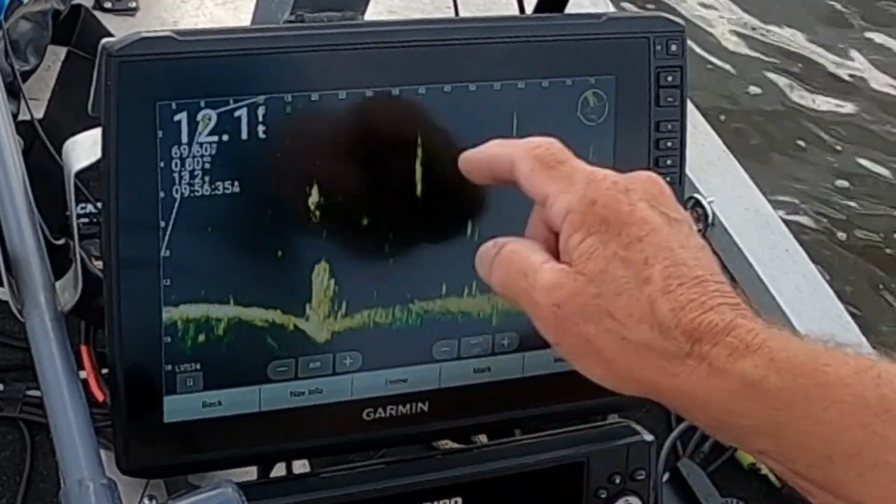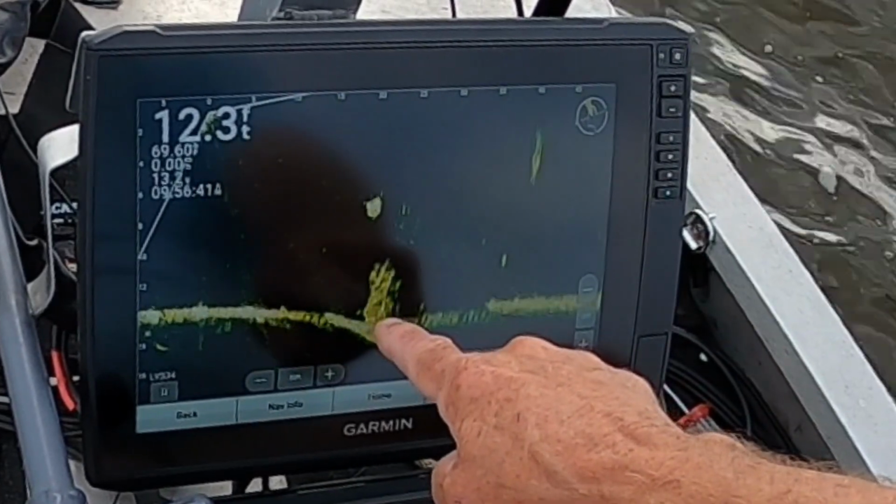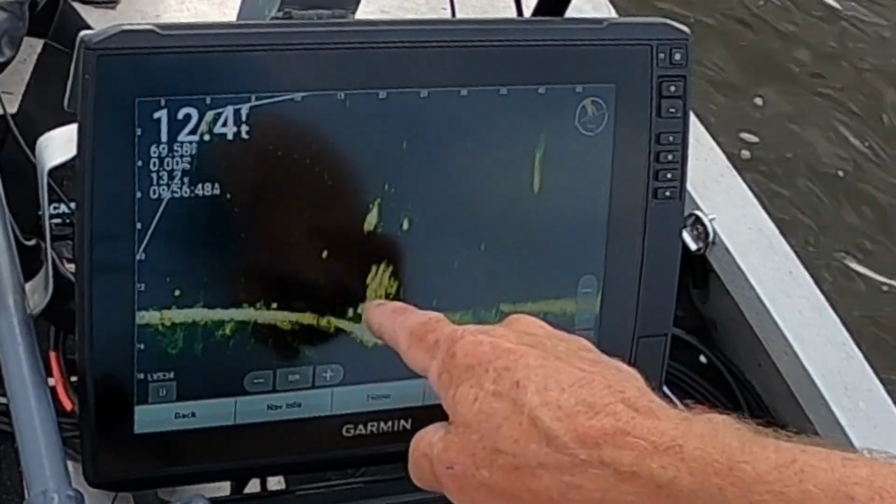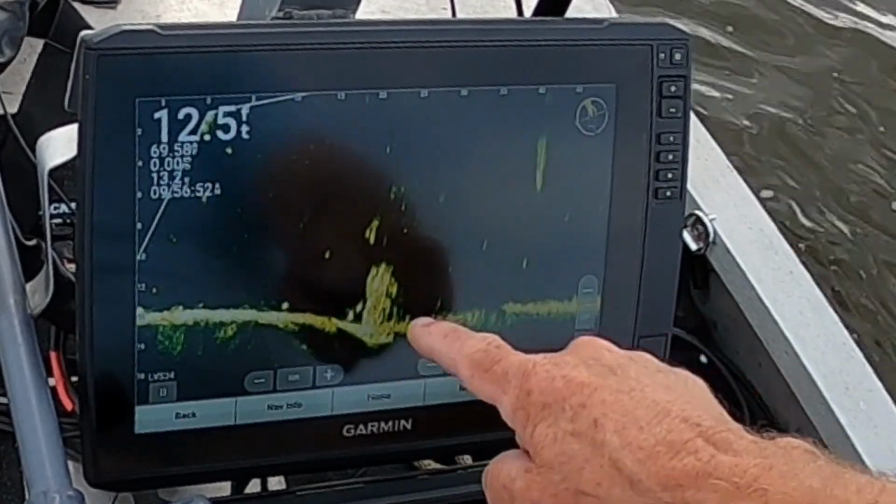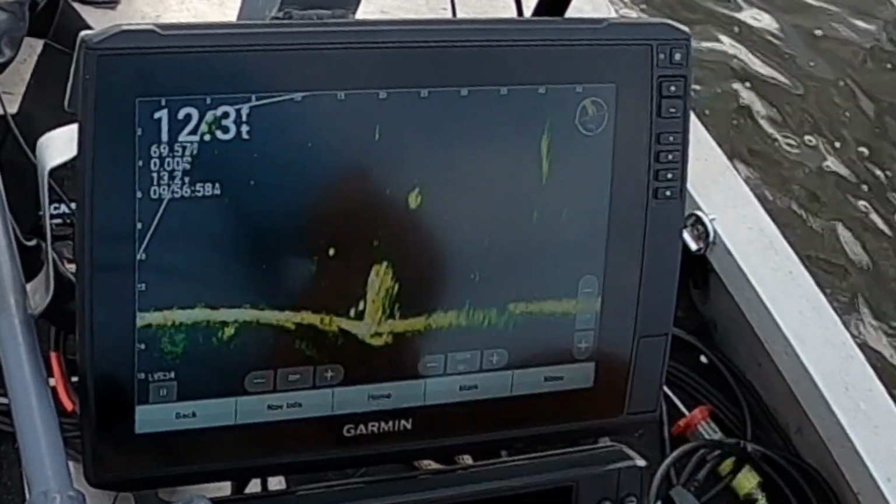So if you look, let me zoom this in right here a little bit. If you look right here, there's a structure right there. It's a stump, and it's got fish on it. Now, if I was to hit the mark button, you're 20 feet away from that right there. You would have to literally be over the top of this thing. It'd be under the boat and then hit this mark button before you'd ever find that stump again.